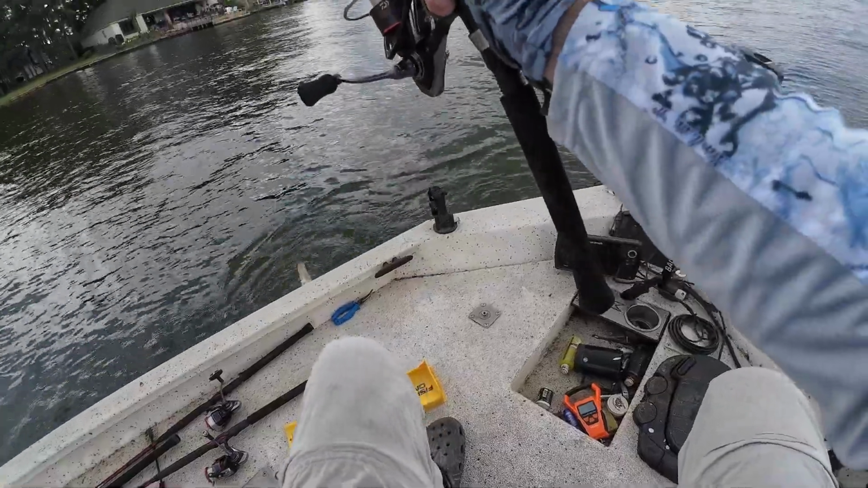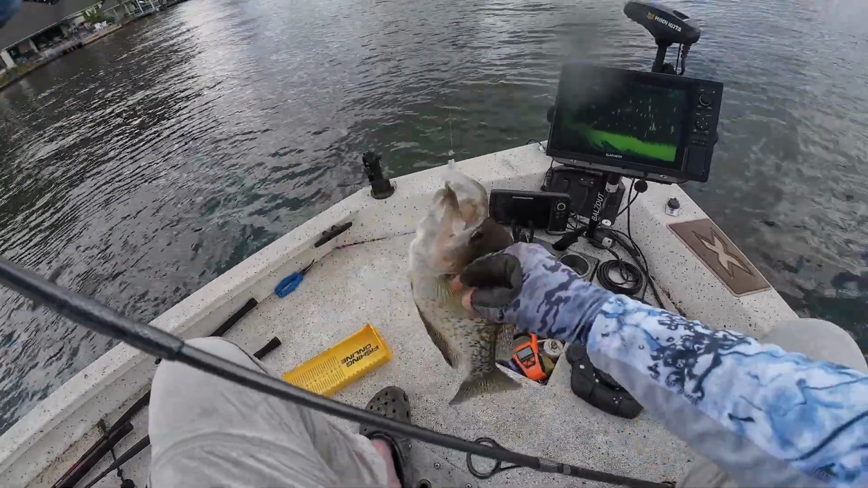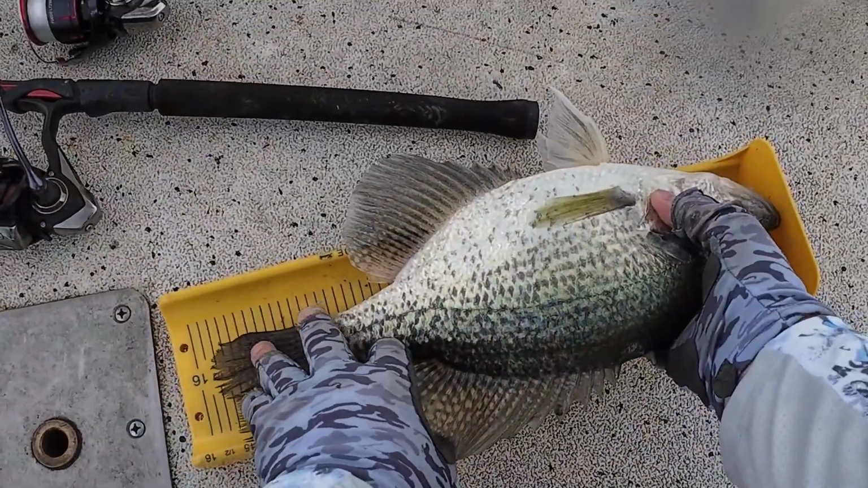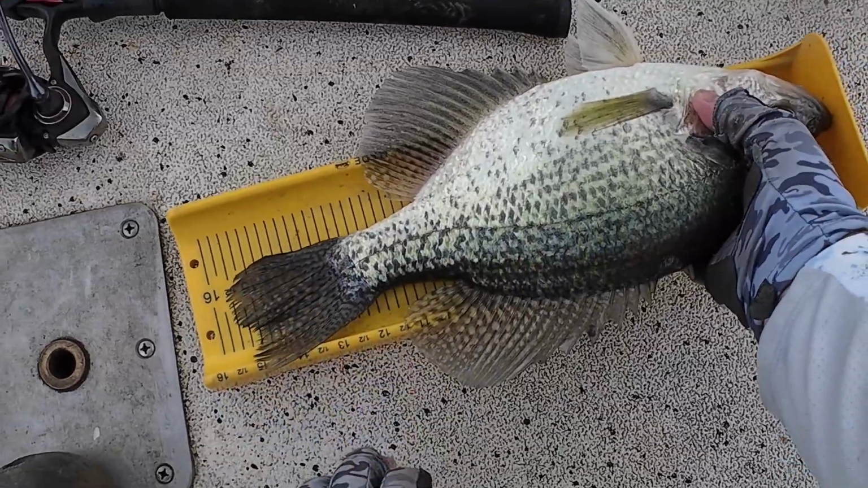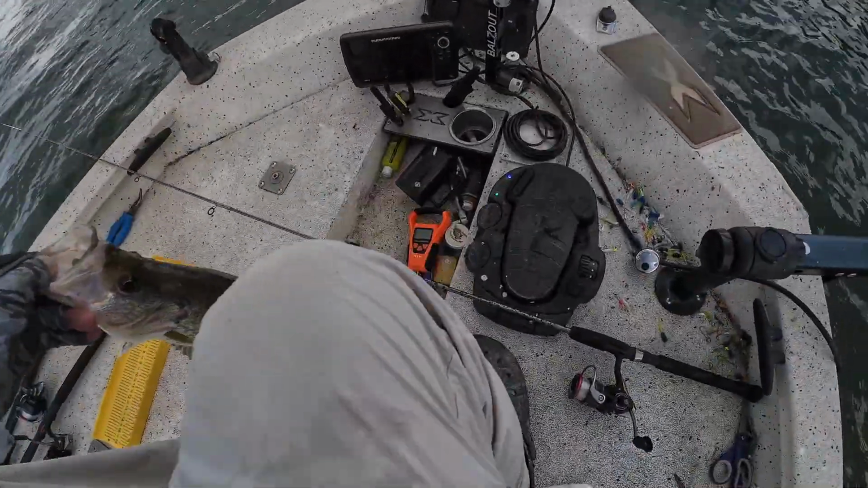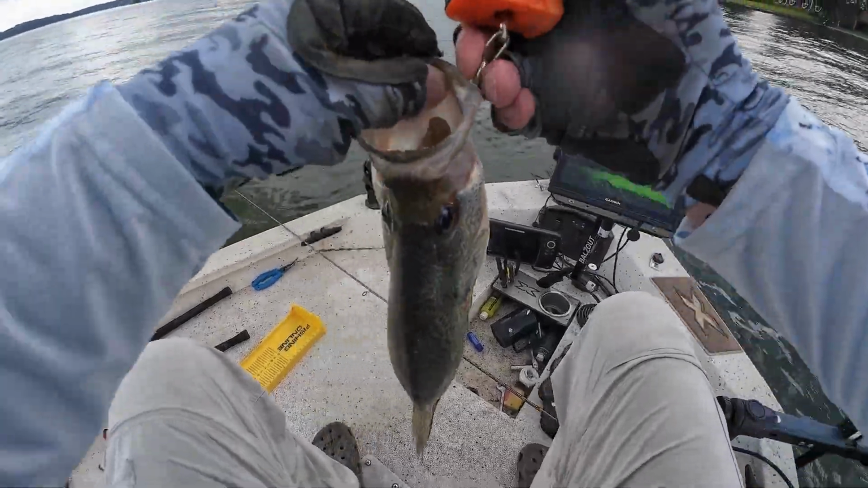Get up here, dude. Oh, that's a good Lord. That's a way to end the day. Look at this toad. My goodness. Gosh. This crappie is 15.5 inches long. Look at that toad, man. 15.5 inches. Look at that, man. Gosh. Man, that toad has got some shoulders on it.